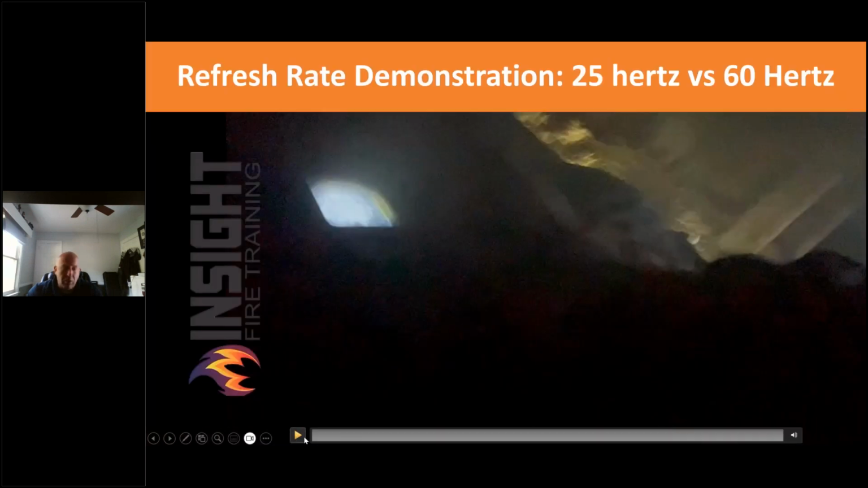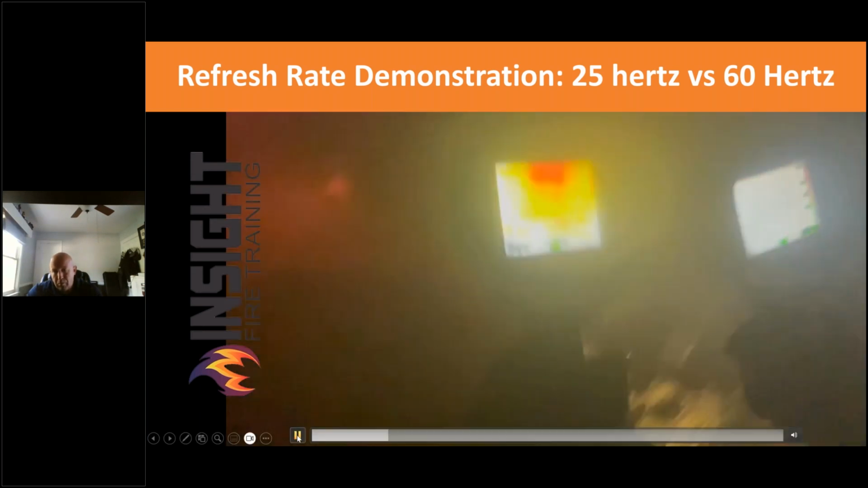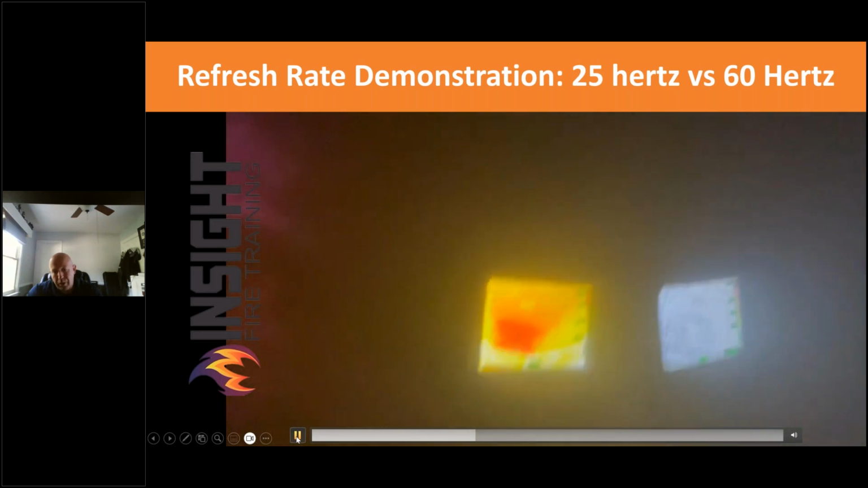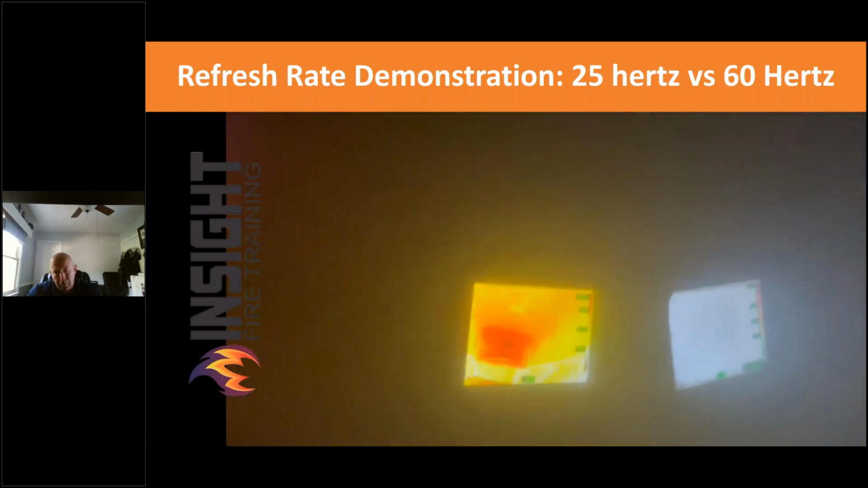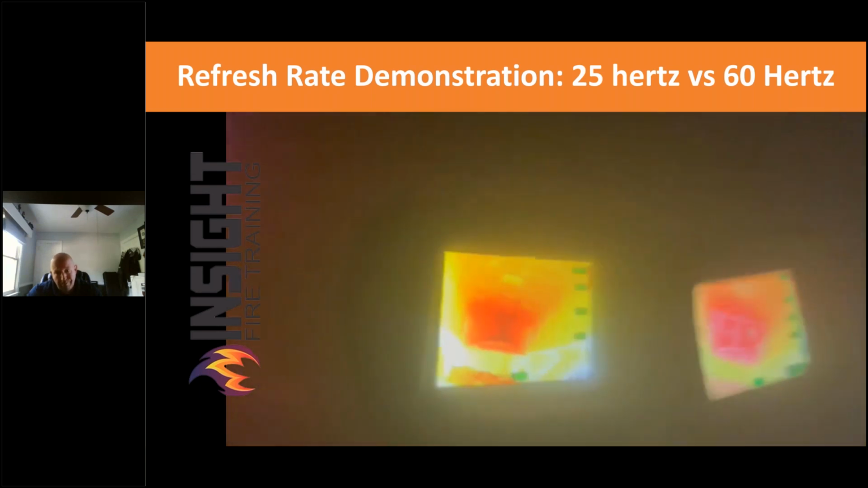In that video I showed you a little bit ago, when I say 25 hertz versus 60 hertz, watch this again for me. AttackPRO on the left, 60 hertz camera on the right. Notice the 60 hertz camera on the right takes 2 seconds to catch up. 1 1000, 2 1000, color. AttackPRO, color, 1 1000, 2 1000.